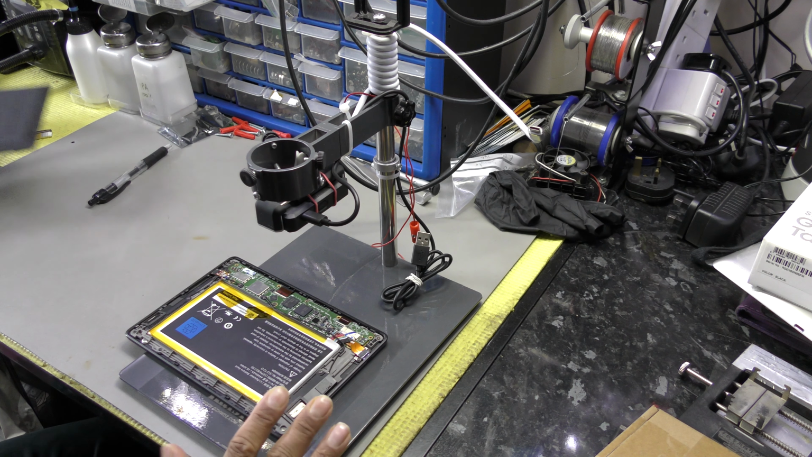Let me make a slight adjustment here, just so that we can narrow it down a little bit better. Okay, so here we go. That's the chip. That's developing the short, nothing else.